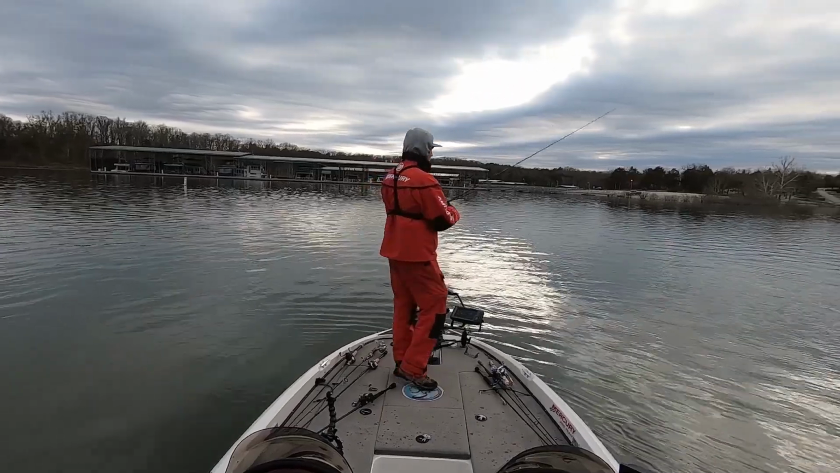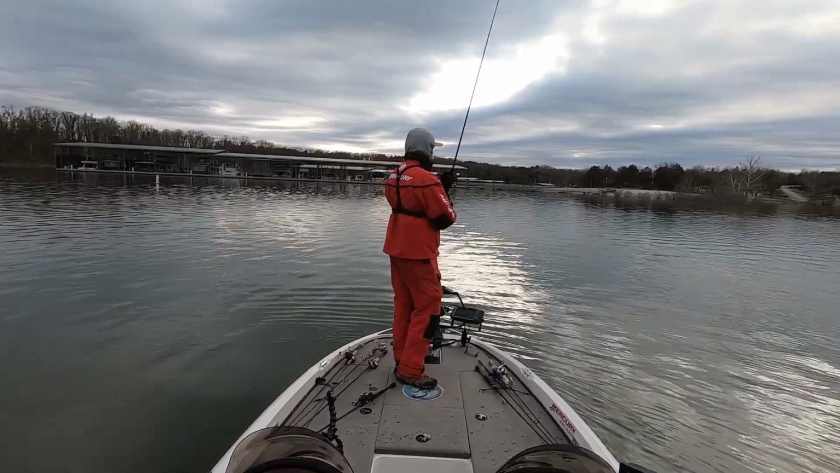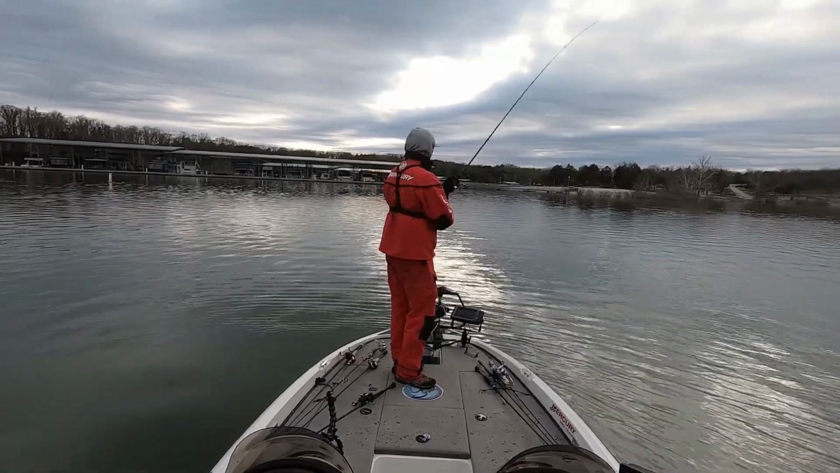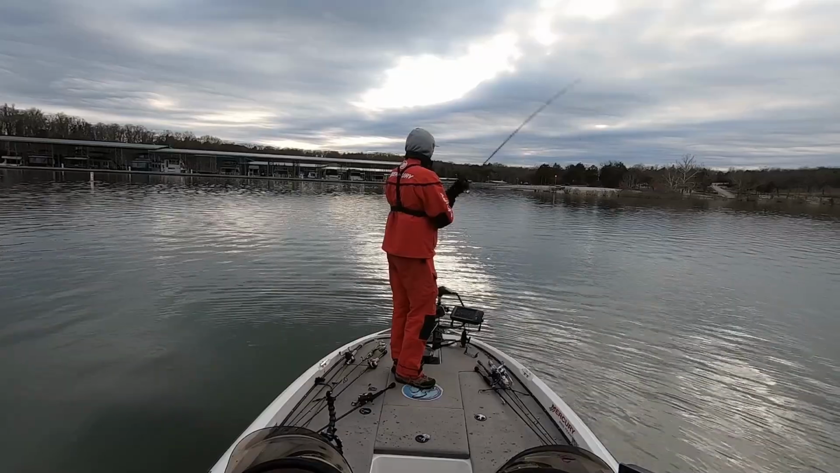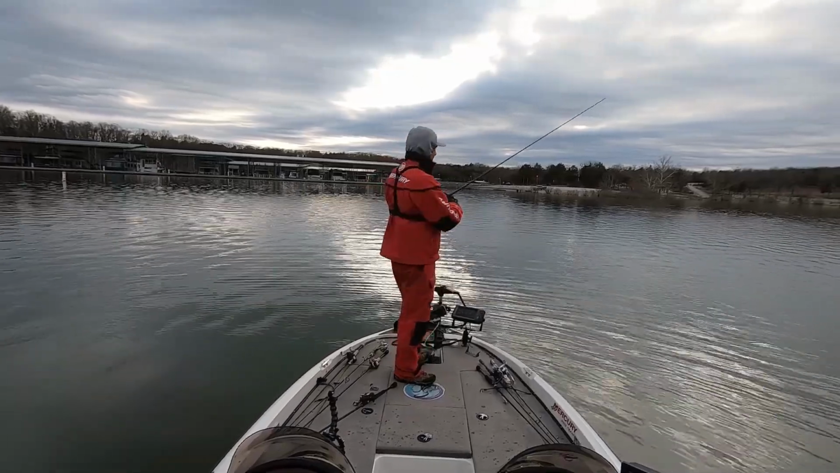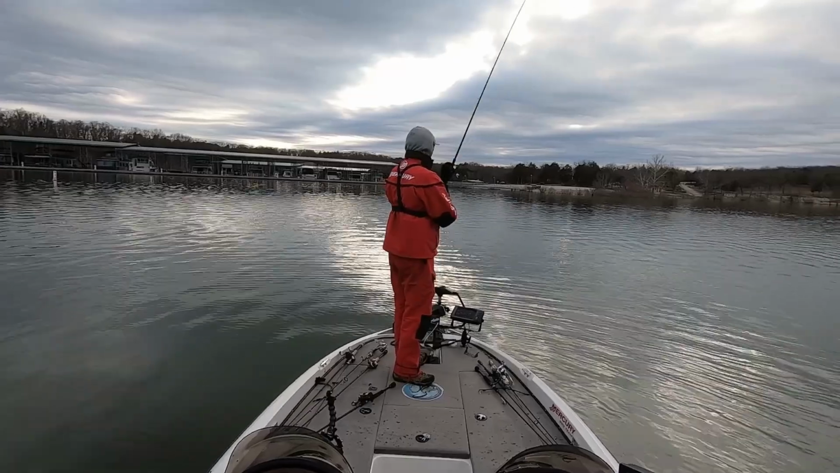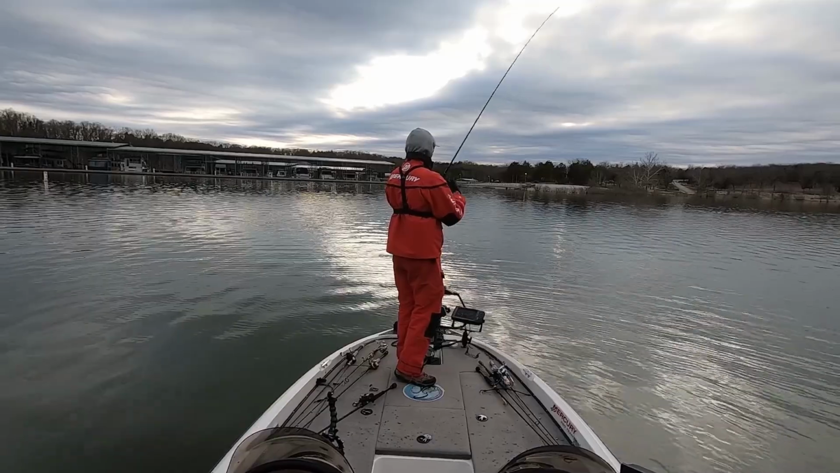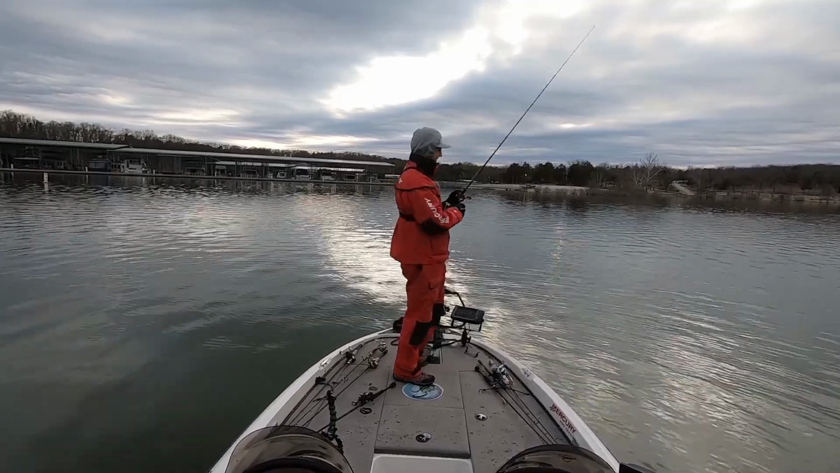You just want to pull it 2-3 feet off the bottom, and it works really well when those fish are right on the bottom but kind of lethargic in the winter, like they are here. Sometimes that bait gets hung up and you have to hop it a few times, but basically you just want to feel that vibration of that bait moving up and down, and every once in a while you'll feel a fish come up and grab it.